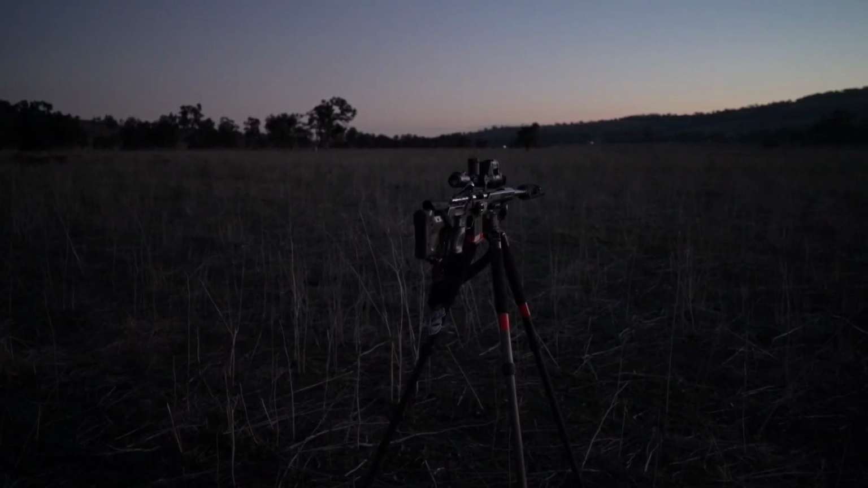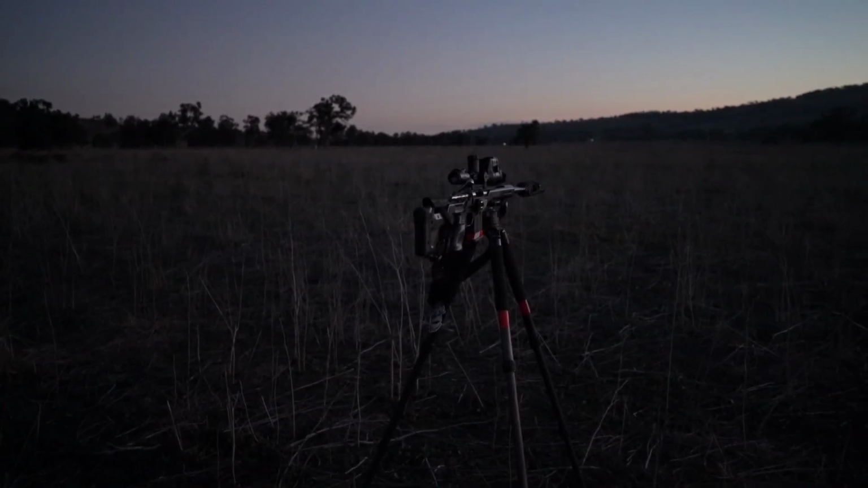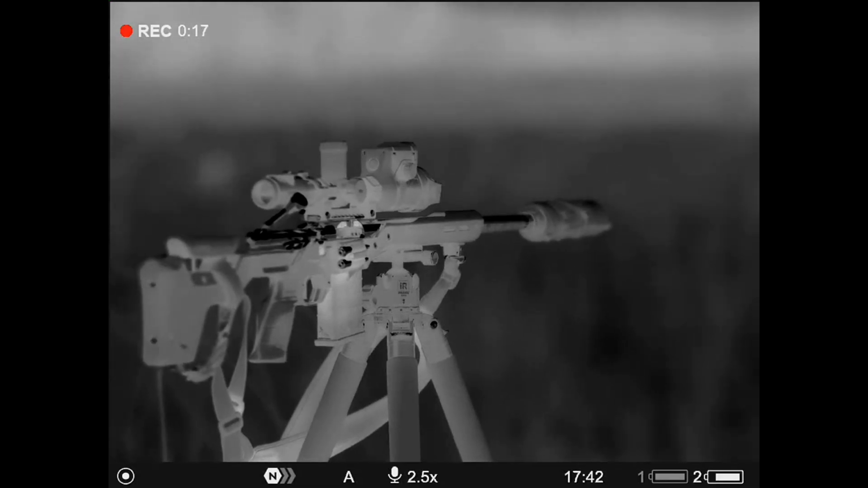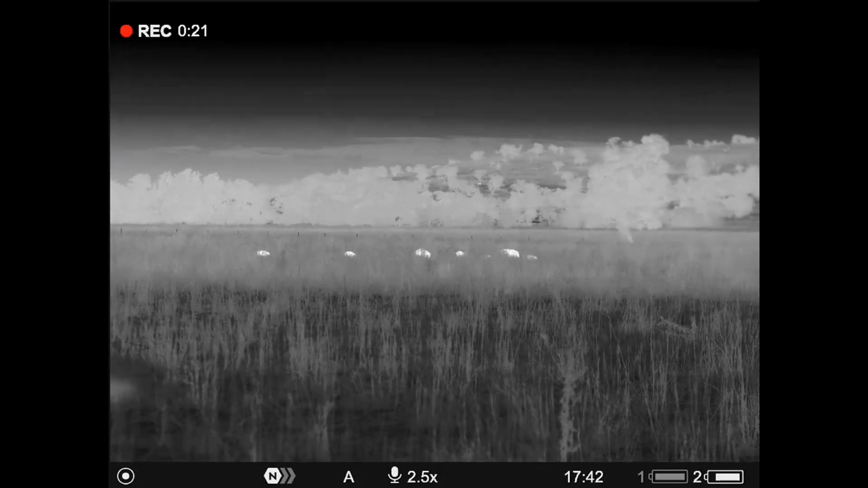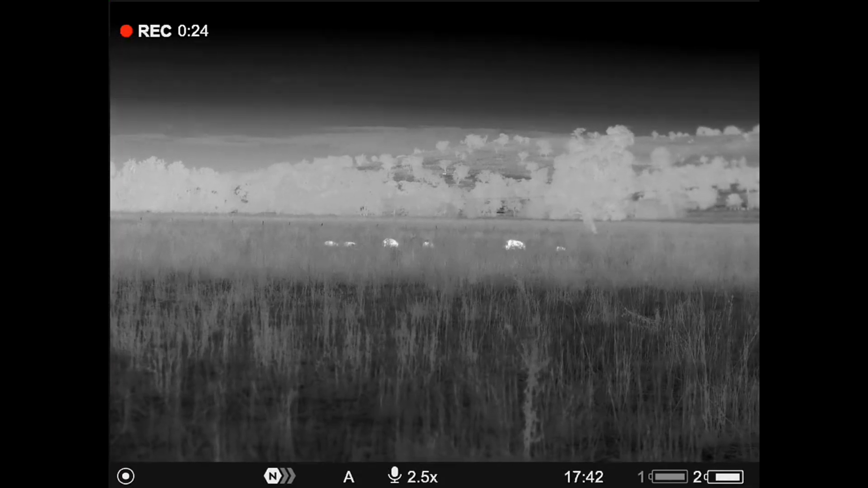There's still more animals coming out. Once it gets dark, we will commence operations. I'm just waiting for it to get proper dark. And I've got more pigs coming in now, so I'm definitely in the right spot.